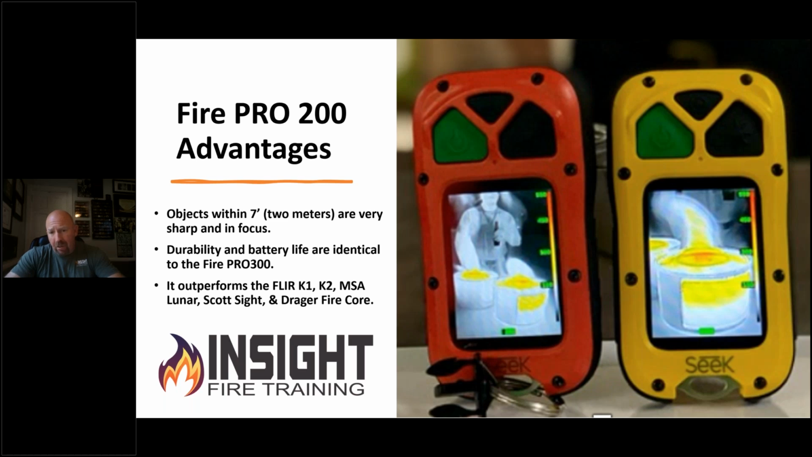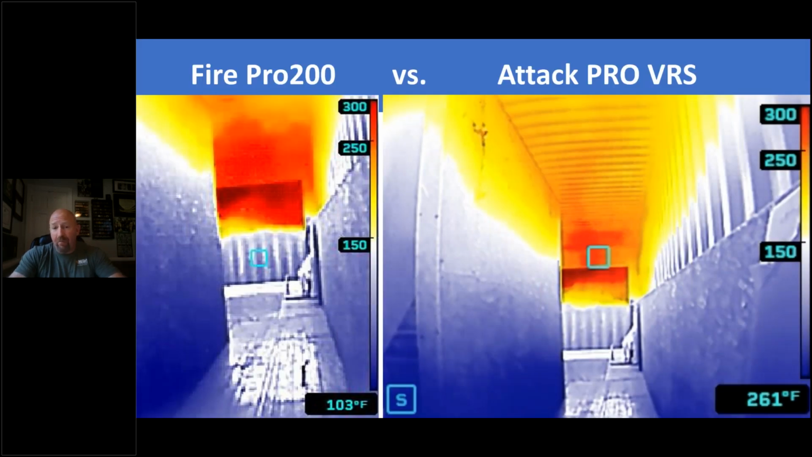Remember this when I tell you this. If you're wanting something for life safety, it needs to be fast, it needs to be simple, and it needs to be clear. Okay? Whether you add bells and whistles, that's fine, but 9 hertz will hurt you. Remember that. You will not be able to keep up with it when you're in a deadly environment. You move your head too fast, you're done.